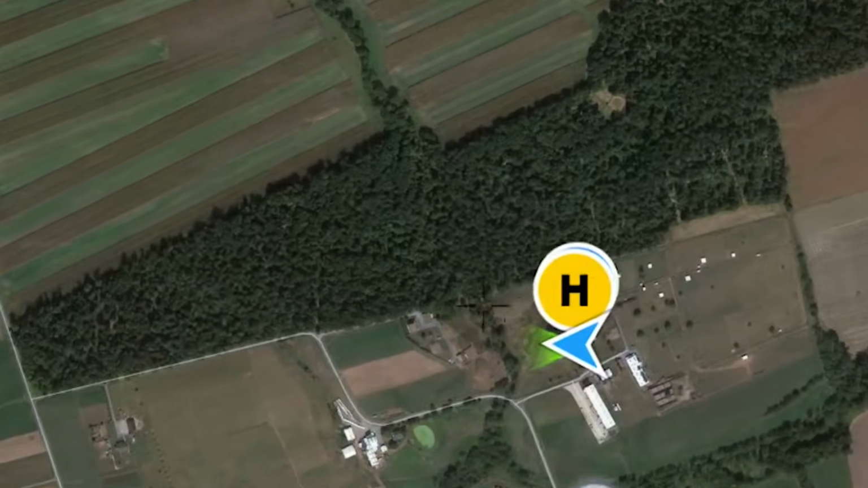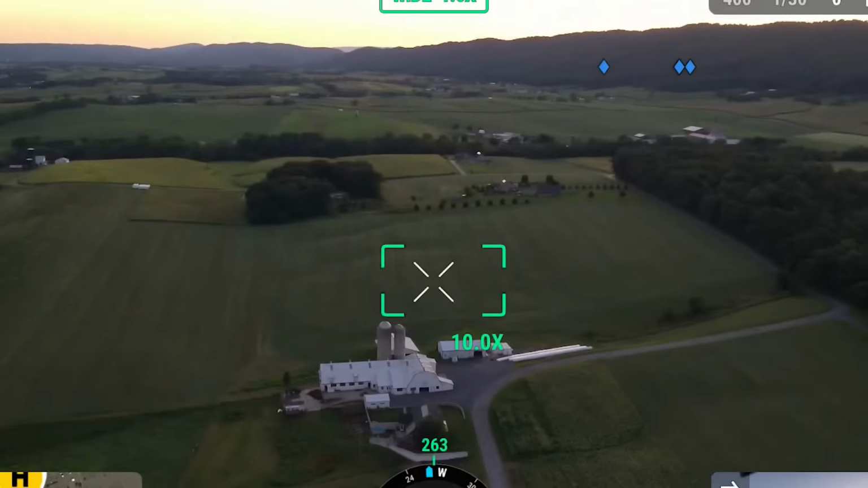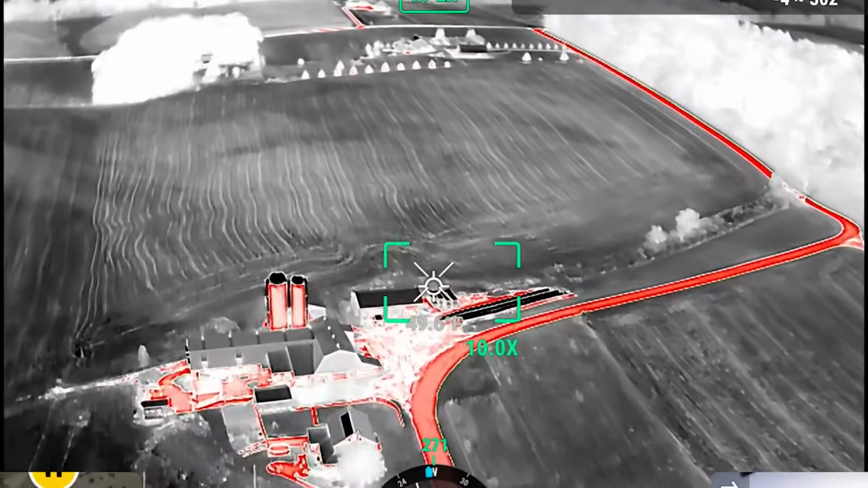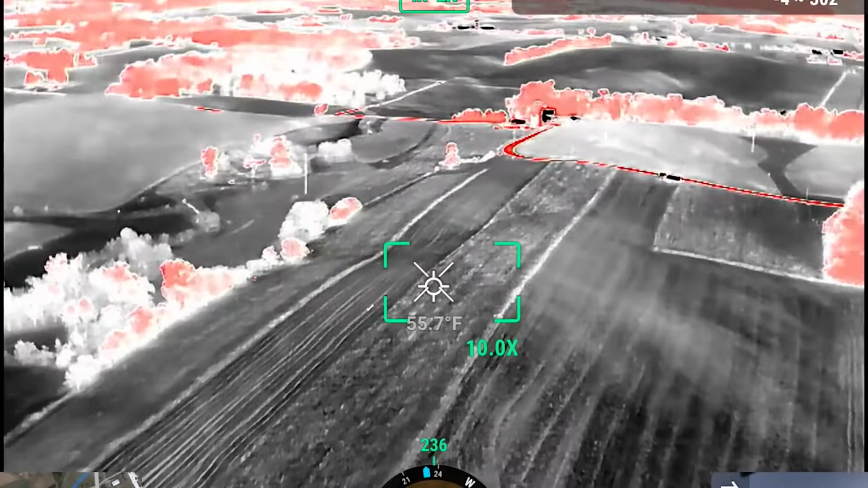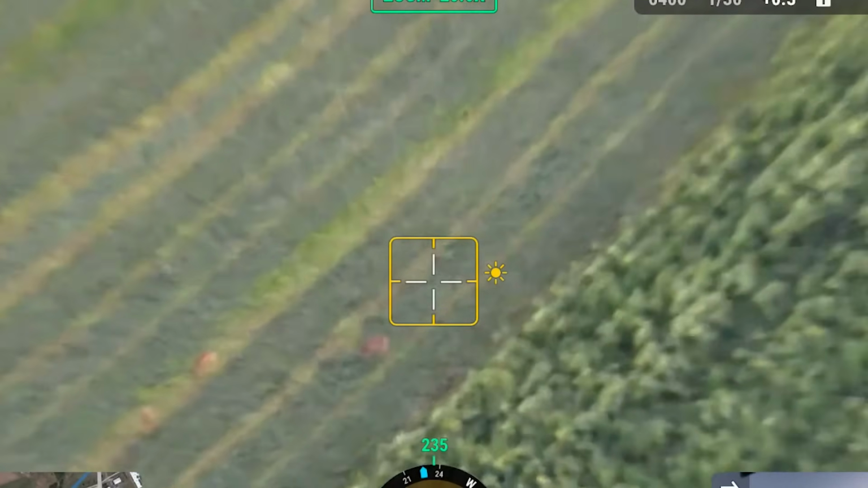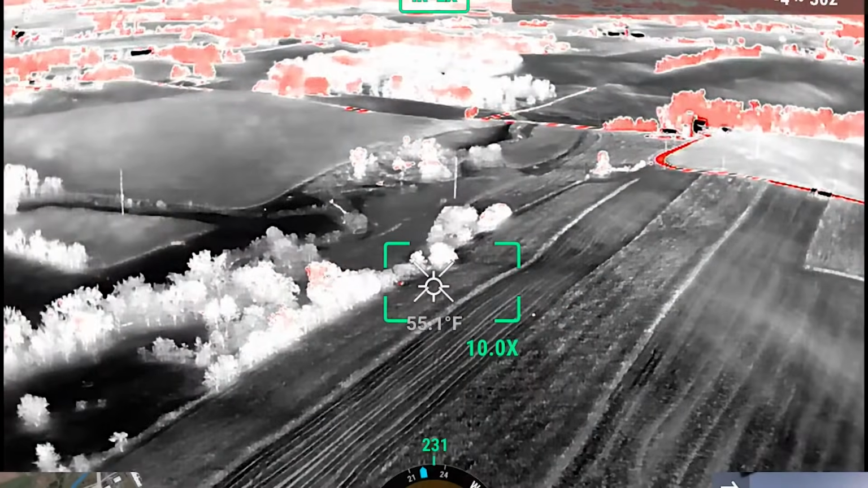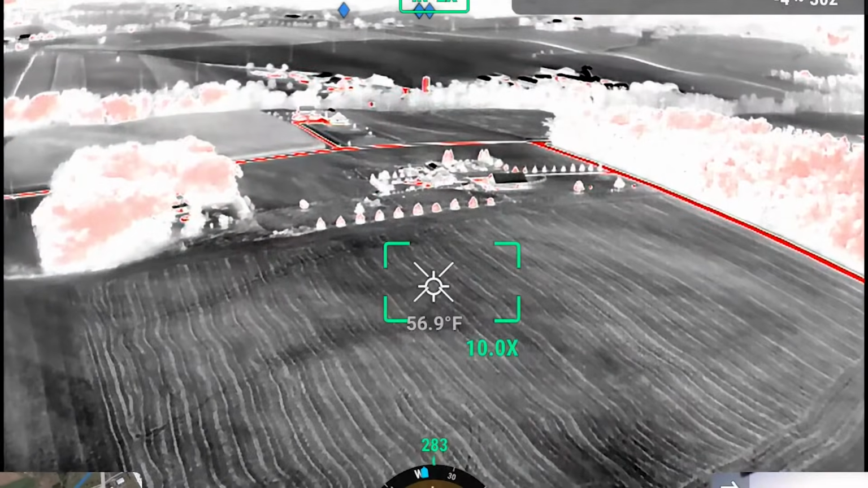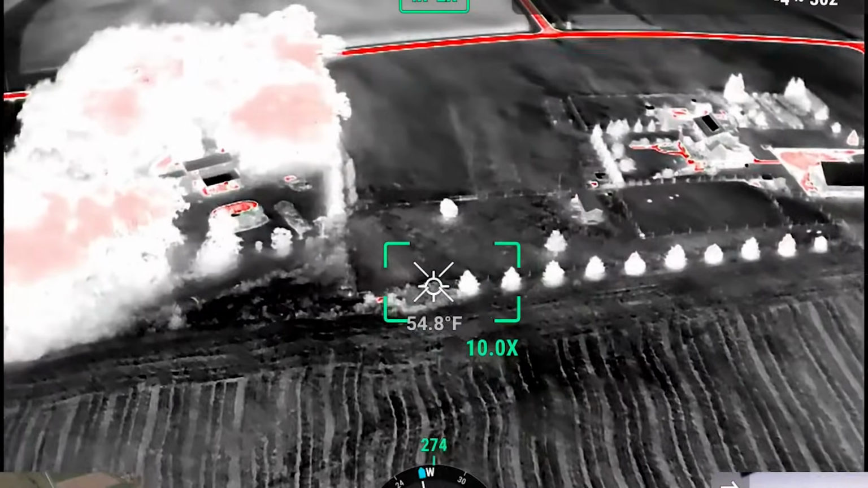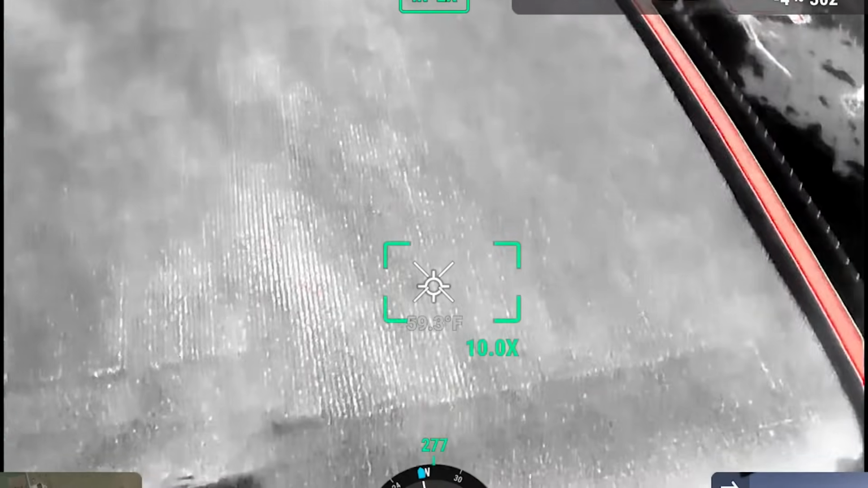Alright, so you want to go where? Right here in that chunk of woods. This is where they last seen her heading into. So straight over there? Yep. Across the silos, across the road out there. And right there, there's something. Deer. Yeah, there are a bunch of deer over there on that edge, it looks pretty big. It's another deer. Alright, so we're heading straight out across the road. Out anywhere in those fields. Alright, see what we got.